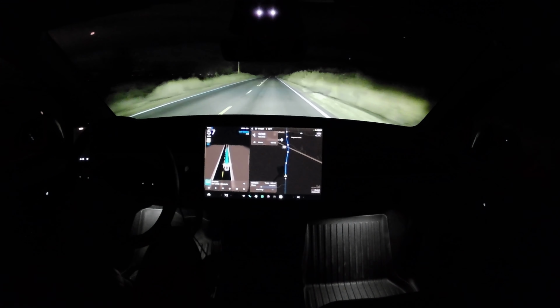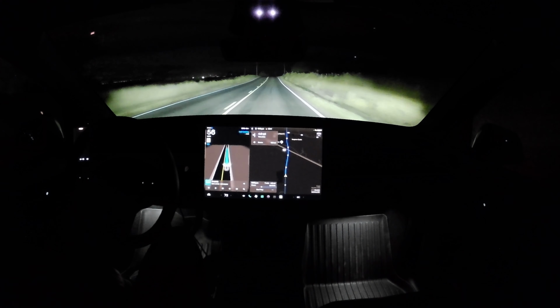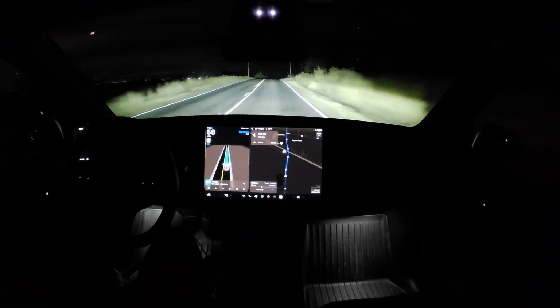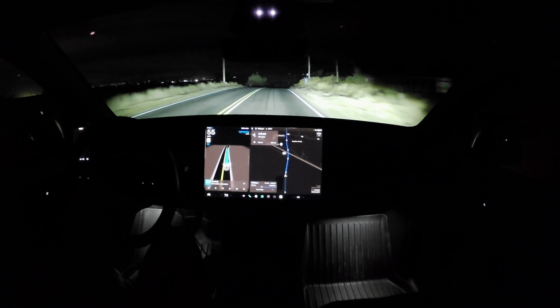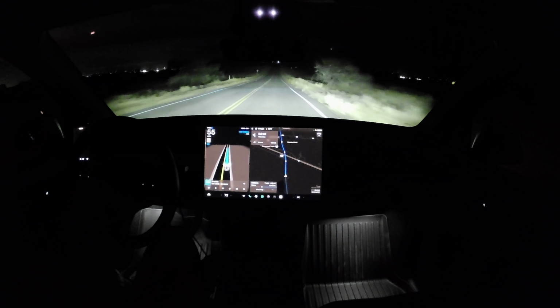But you've got to make a profit on Superchargers, and they are convenient and well planned, and are the best network in the world, or at least in the U.S. I suspect in the world.